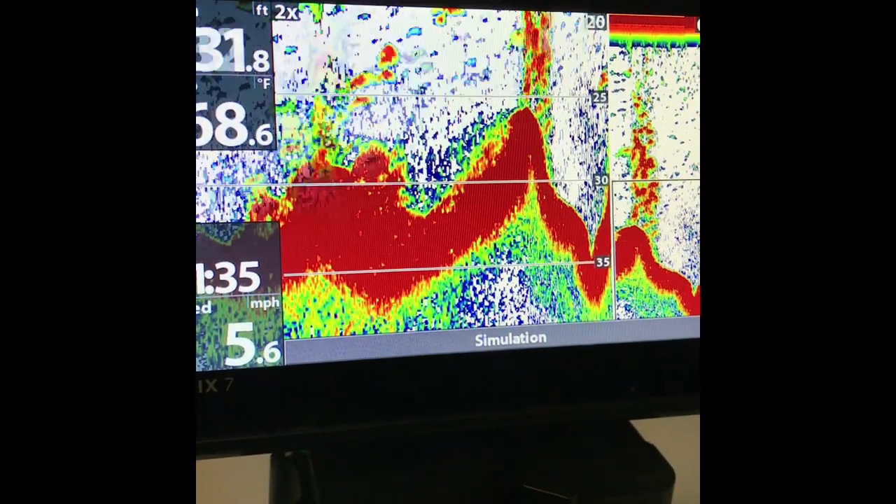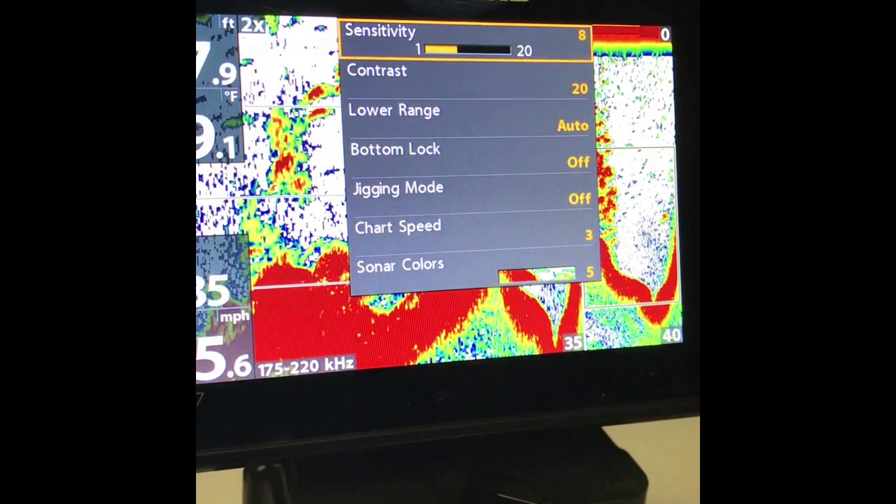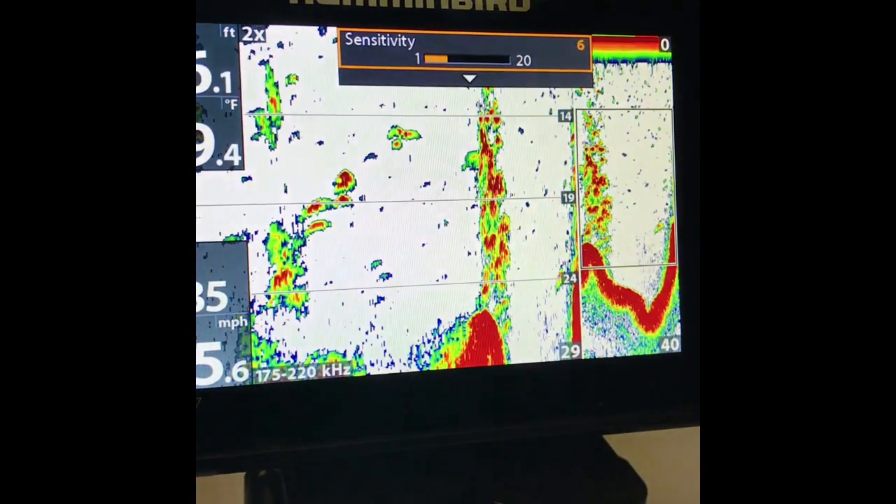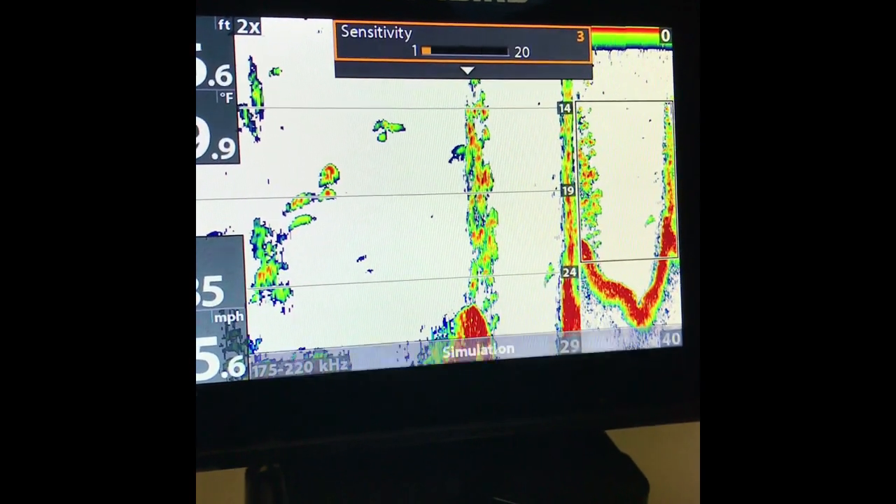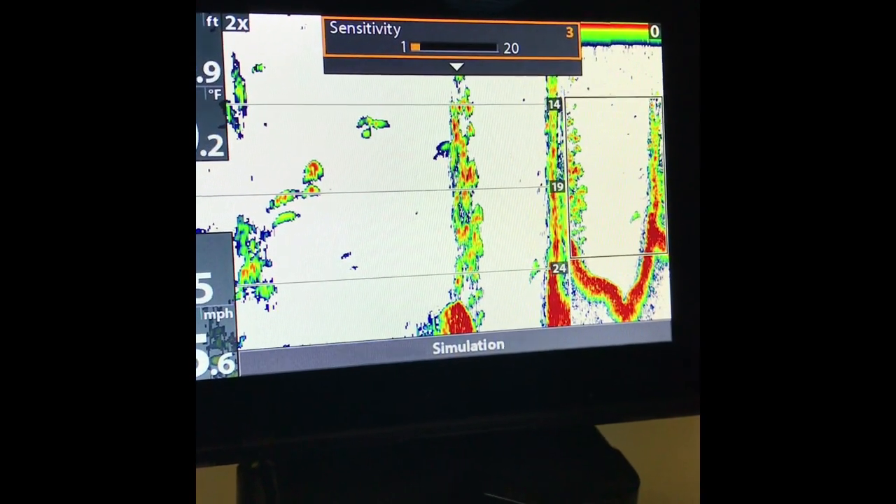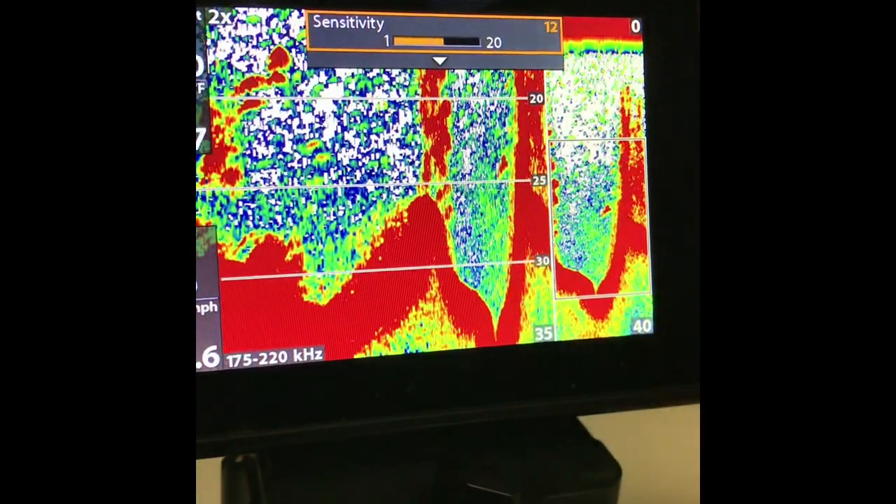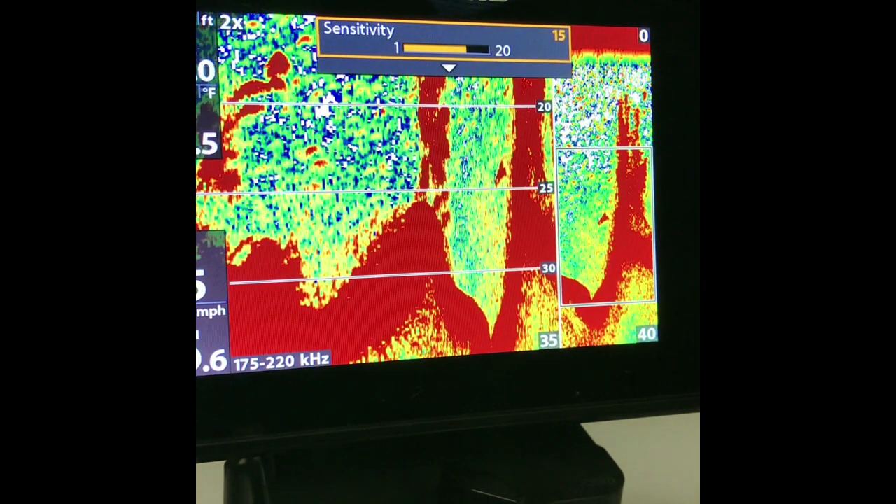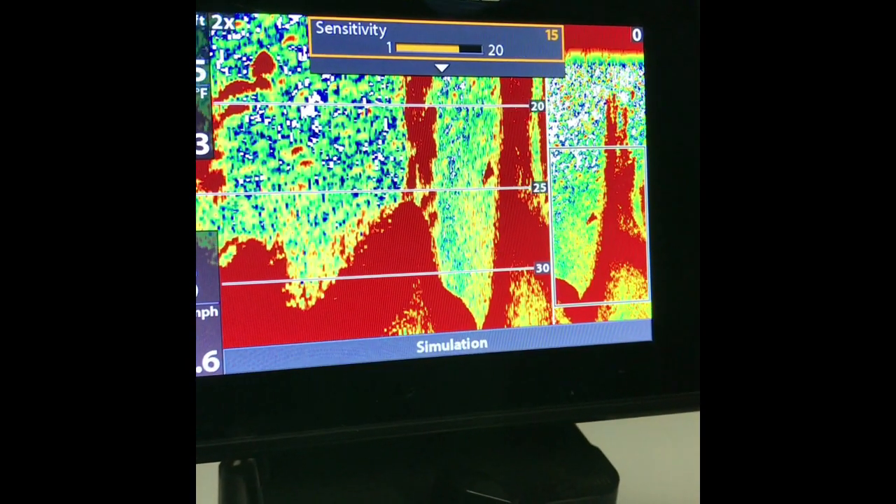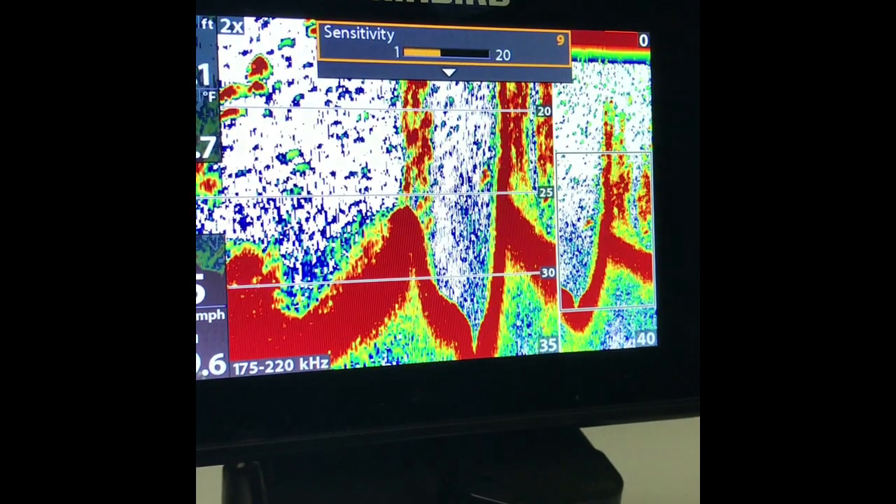Switching over to 2D sonar, same situation. Menu, we can adjust our sensitivity. You can see I dropped down to a 4. Let's go back down to a 3 because that's where I was at before. I dropped down to a 3. You're not getting a whole lot on that screen. I bump up to a 15 or 16 and it looks like the water is just filled. So normally, again, I'm right around that 9 or so.